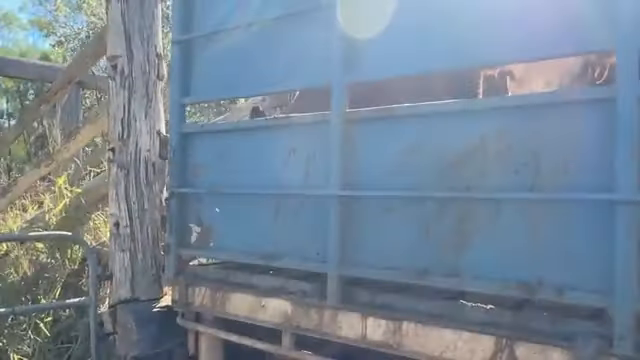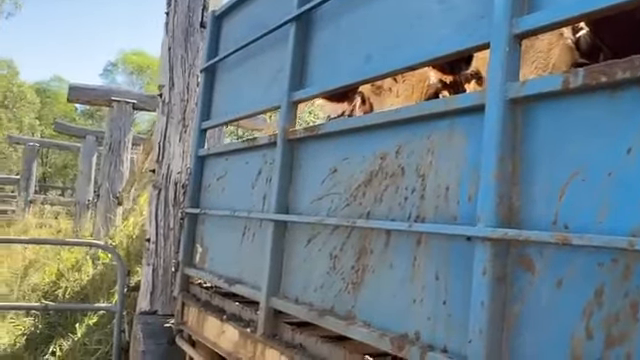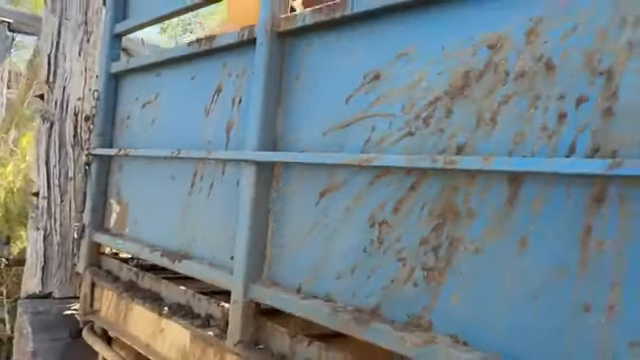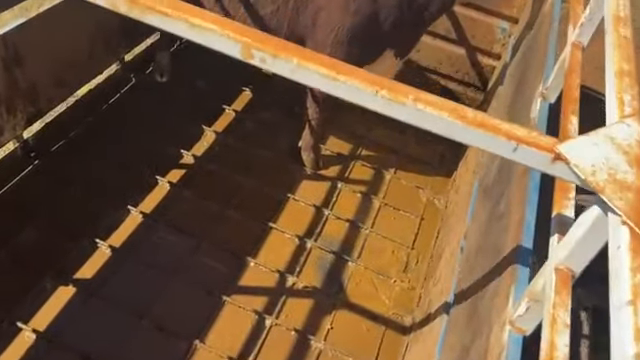Righto, come on girls. Look out. Look, you can go. Come on. Do I need to get a stick of encouragement, hey? Might have to go and get the jigger. Come on girls. Now they've got the idea. Come on, what are you doing up there? Come on, your mate's still gone.